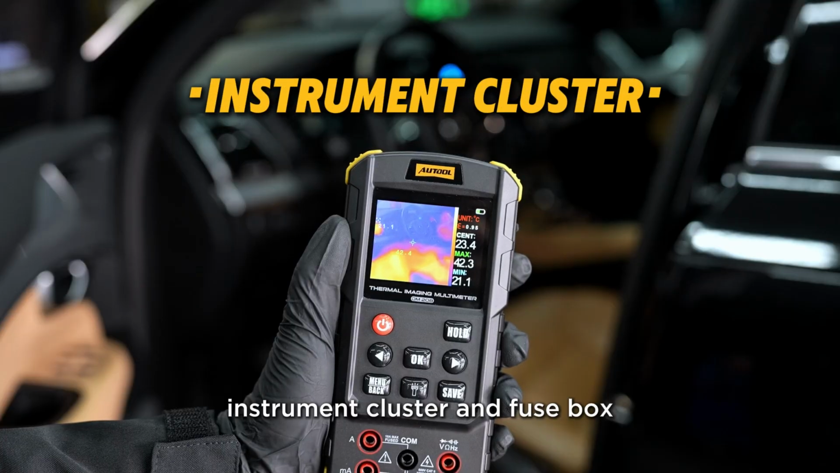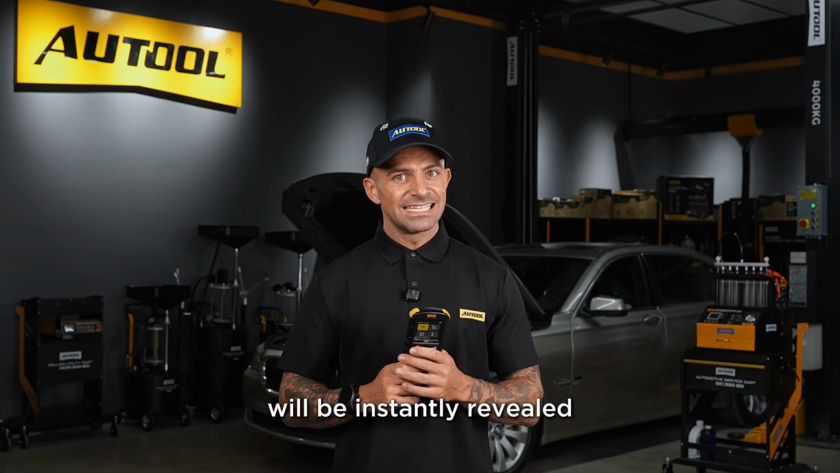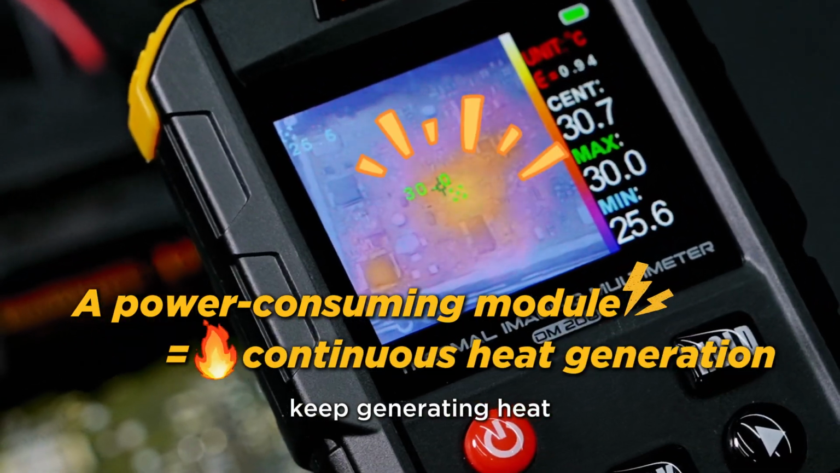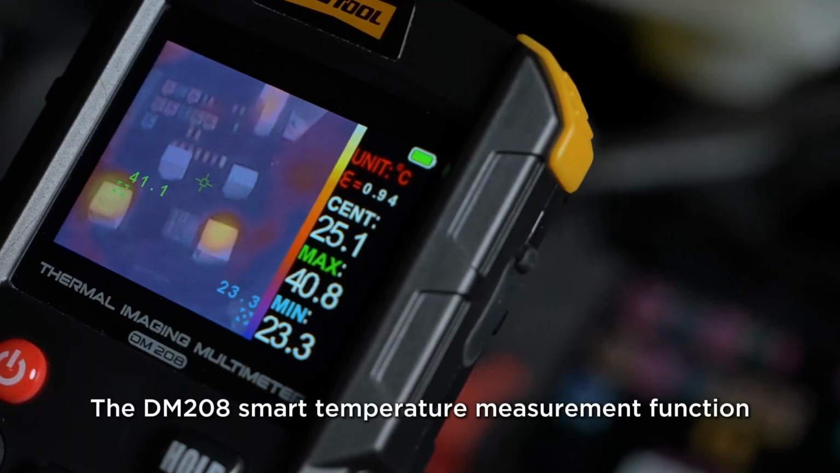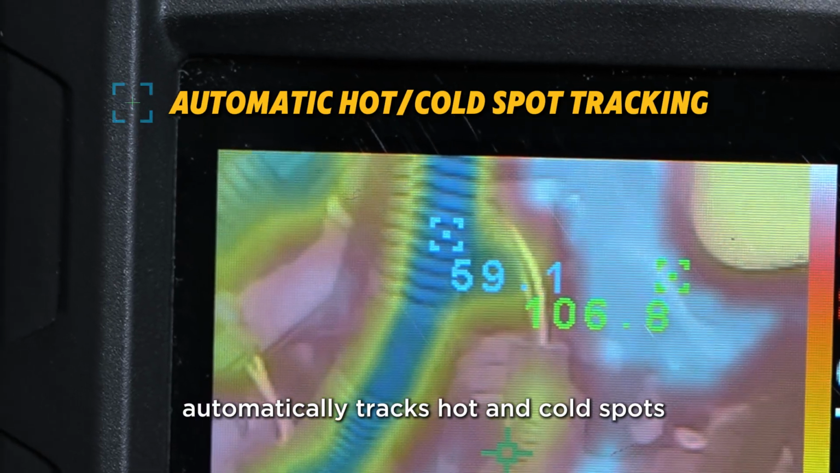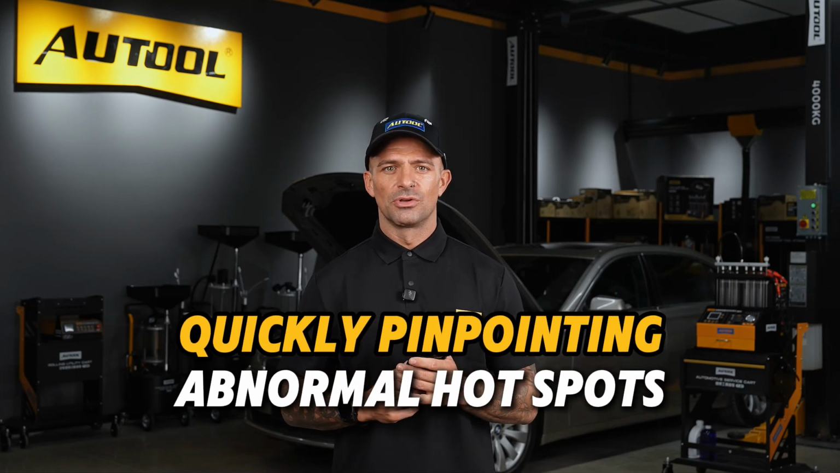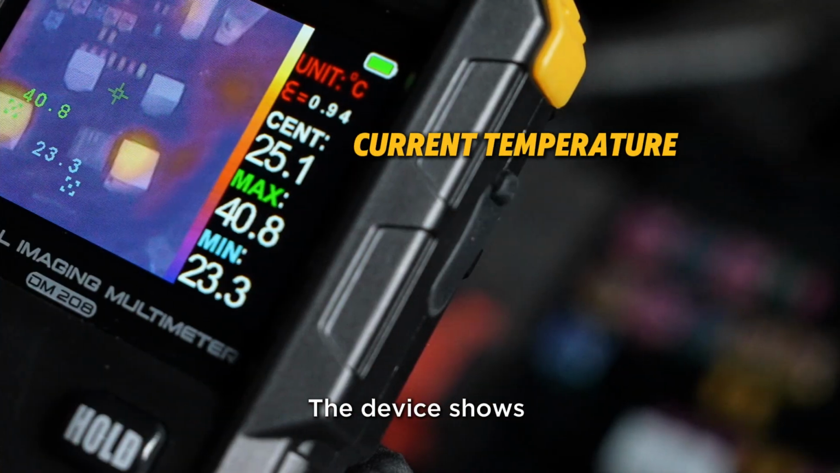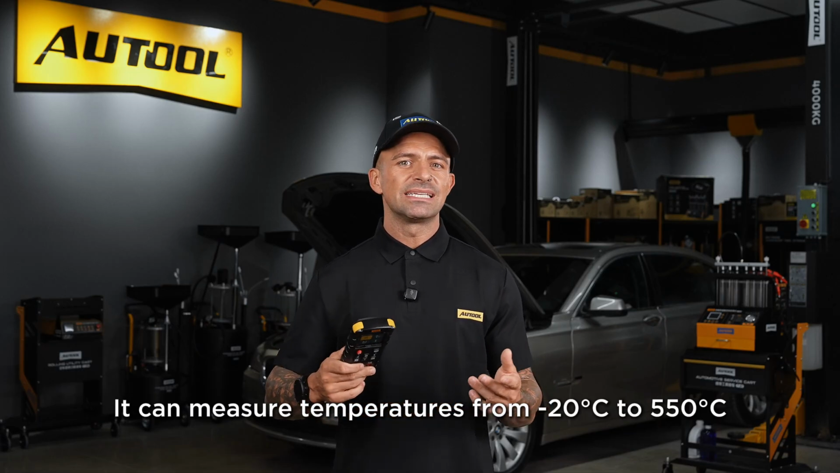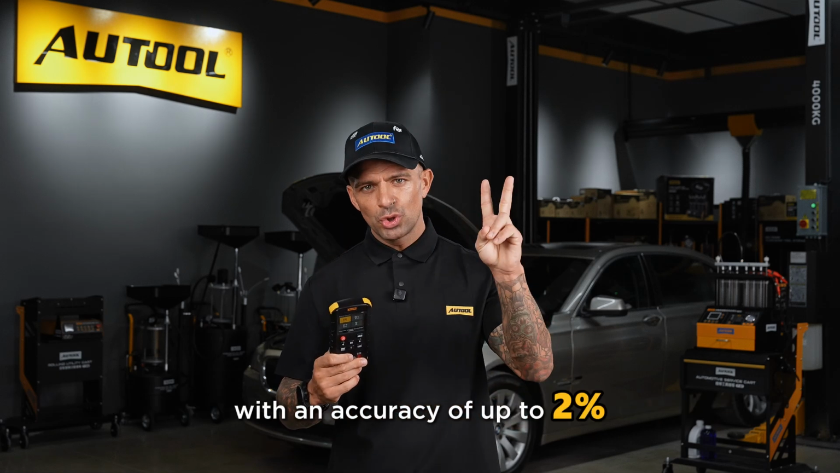When using the DM208 thermal imaging multimeter to inspect a vehicle, simply scan areas like the sensor console, instrument cluster, and gateway, and power-consuming modules will be instantly revealed. You can see that the power-consuming modules keep generating heat. The DM208 smart temperature measurement function automatically tracks hot and cold spots, quickly pinpointing abnormal hotspots. The device shows currents, maximum and minimum temperatures. It can measure temperatures from -20 to 550 degrees Celsius with an accuracy of up to 2%.